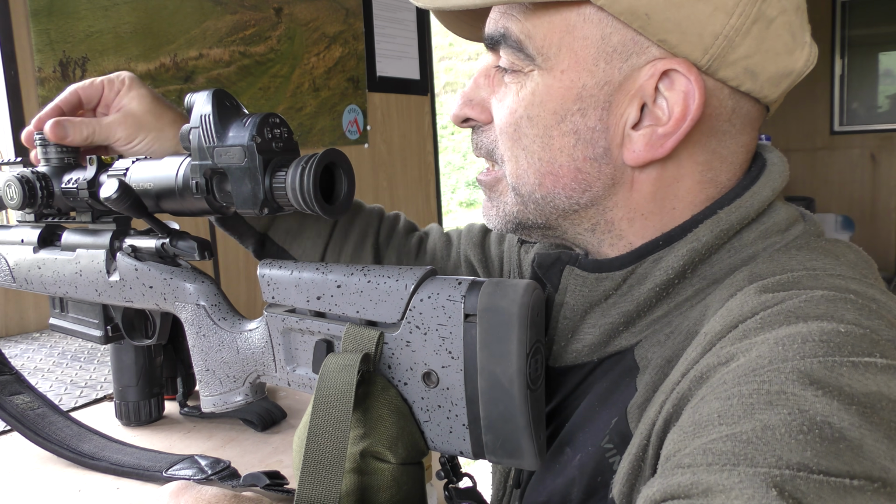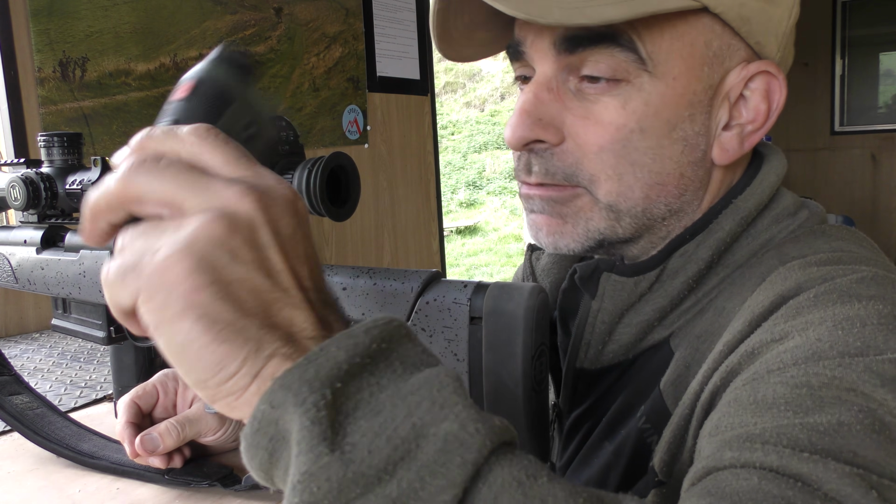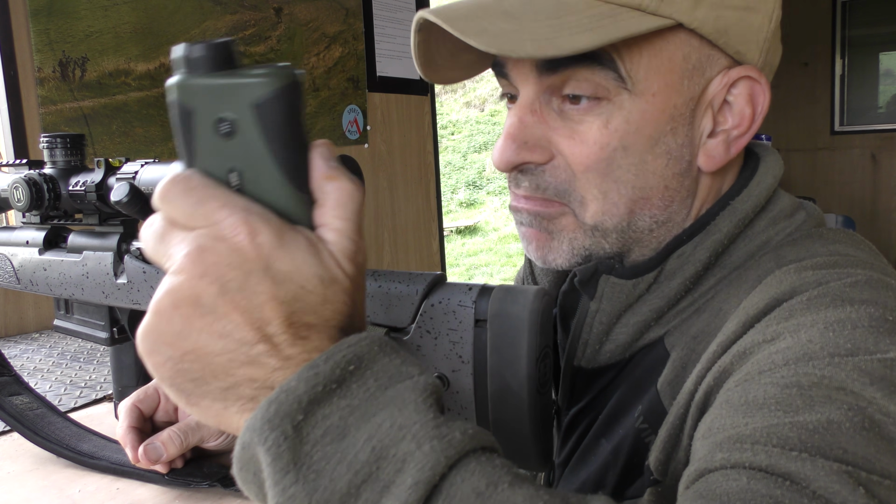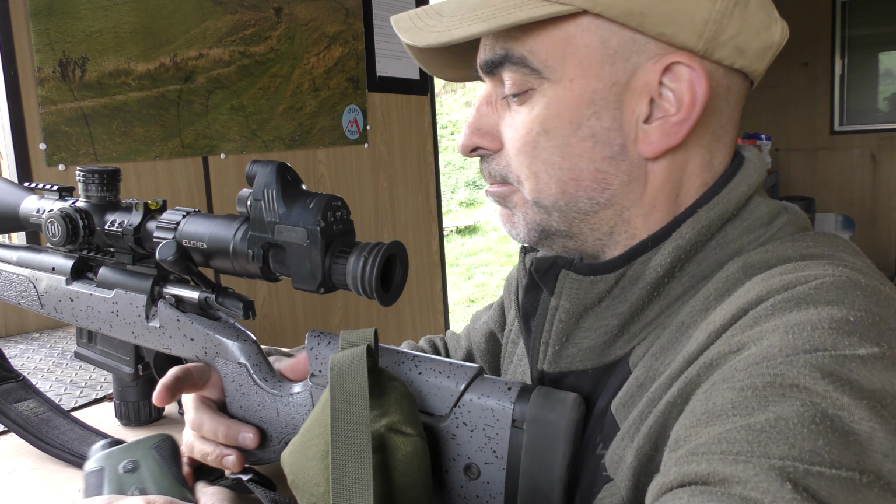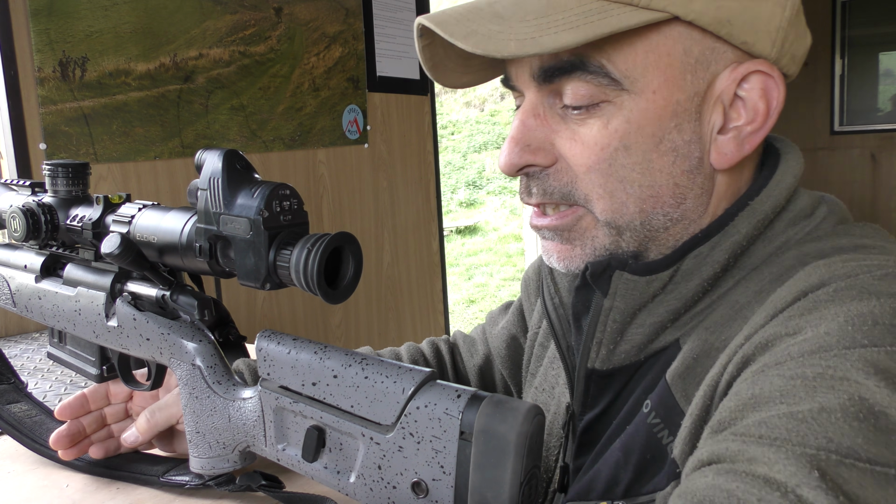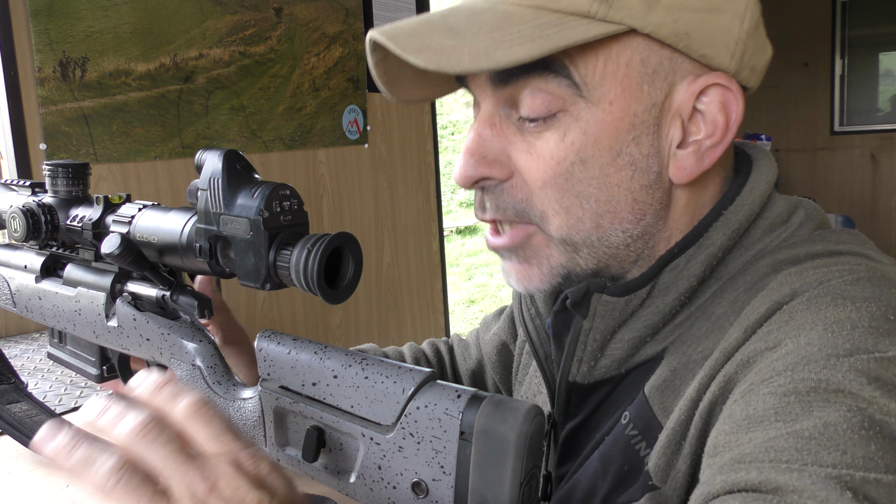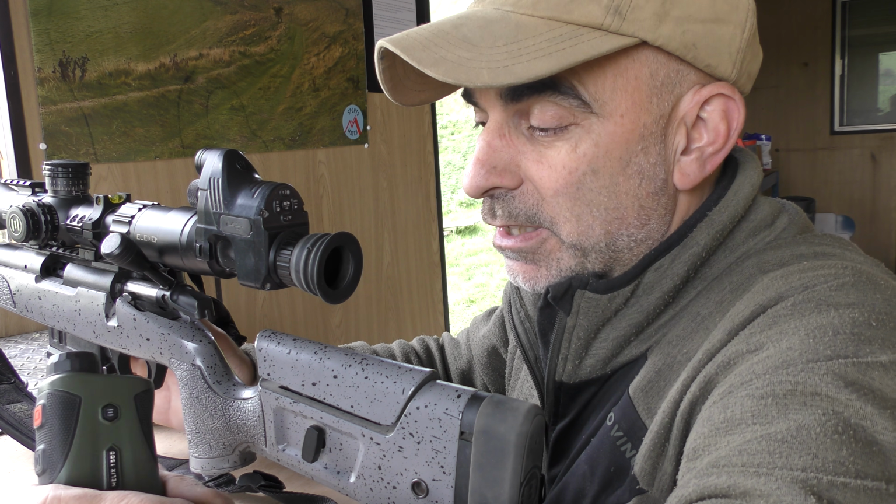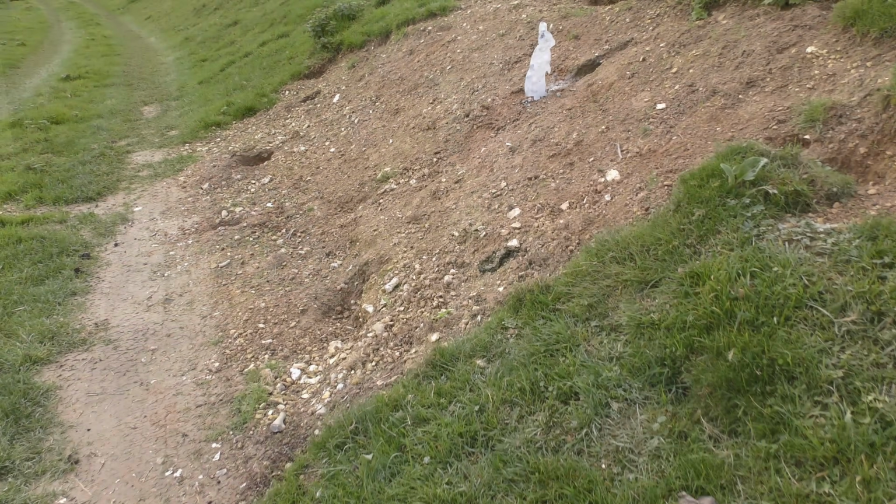Well, that just goes to show then that the little Element rangefinder there, the Helix 1500, is a bang on bit of kit, 300 yards, 22LR. As I say, I had to give that a little bit extra for the wind, but obviously the rangefinder can't work out what the wind is. However, you can enter that on the app, and it will give you a suggested correction, but I didn't bother. I've just gone straight at it.